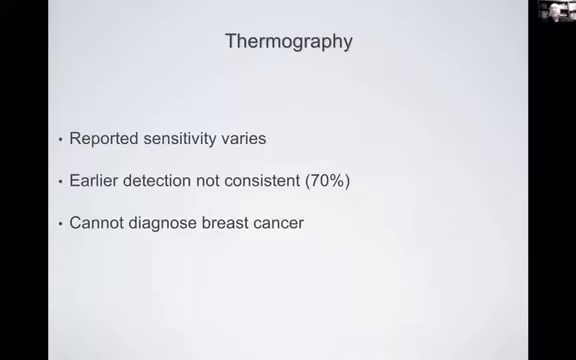Now, if all you read is the abstract, 39% sensitivity is definitely the takeaway. However, if you go and explore the full text of the article, what you find is that objective criteria for thermographic interpretation were adopted late in the study. If you only look at the last 5,300 patients screened, the sensitivity of thermography increases to 75%. And this is using 1977 technology.